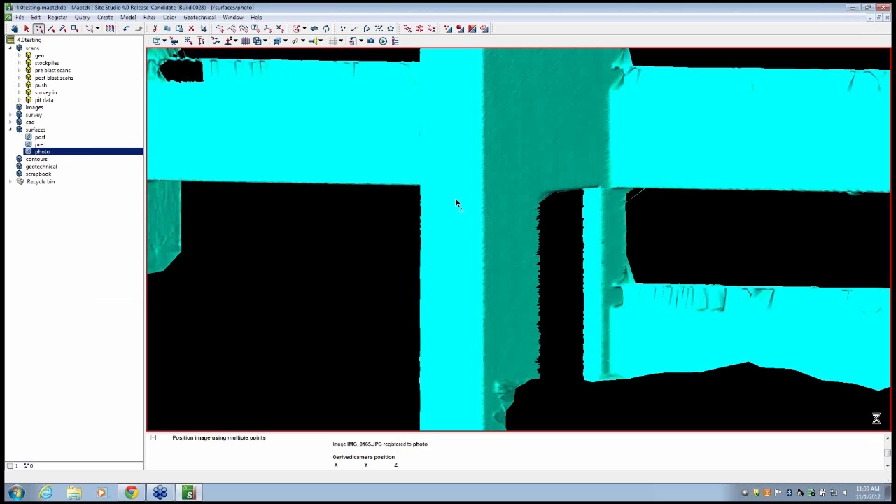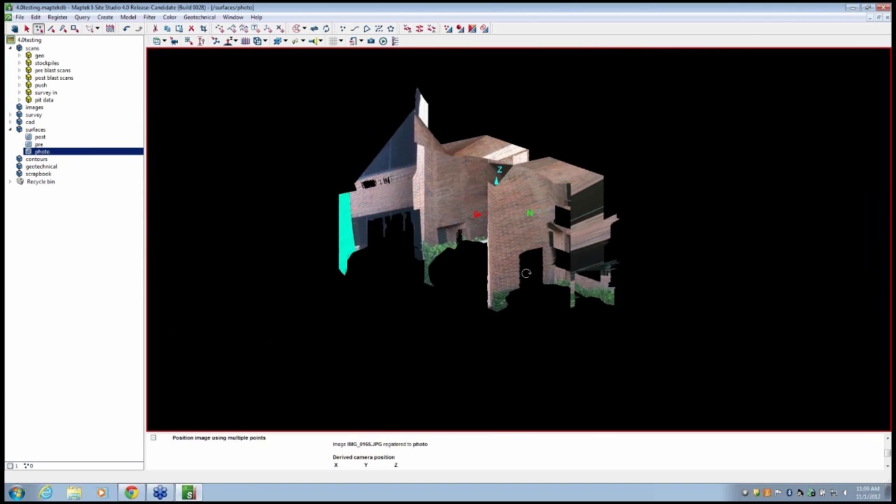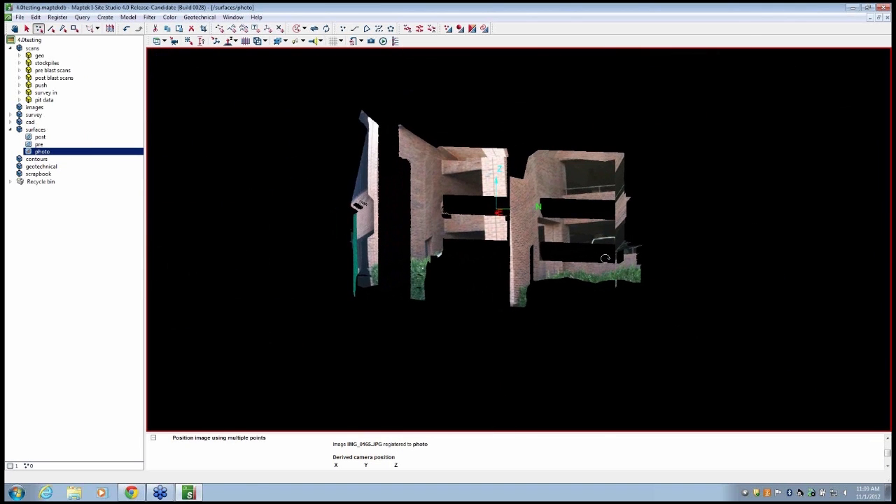And then once you've picked out your points, you simply hit apply or OK. And then, well, it's got a little bit of a spin to it.